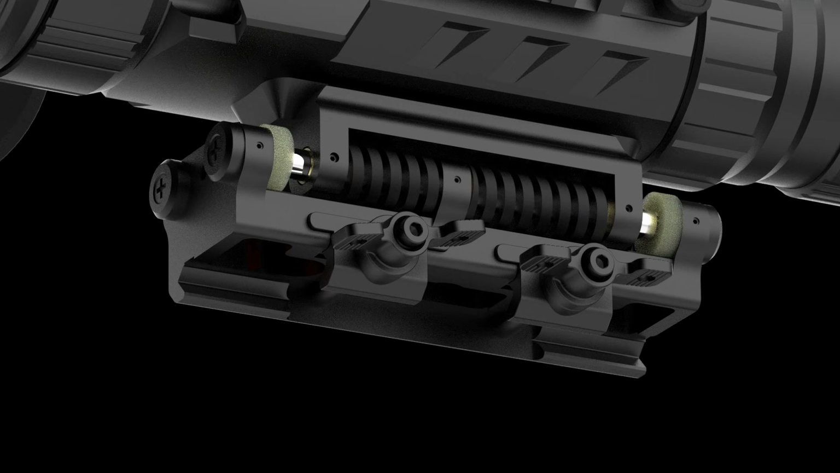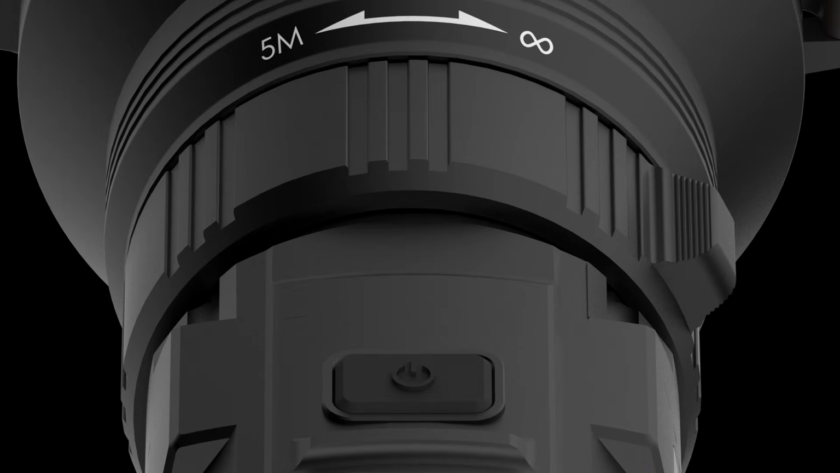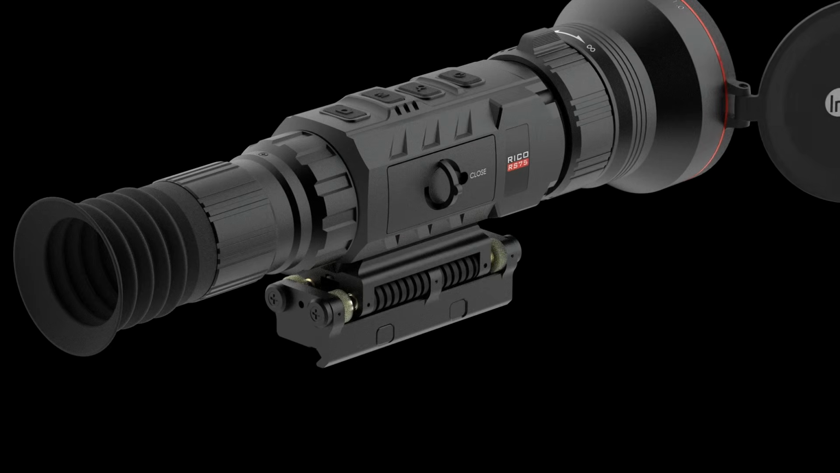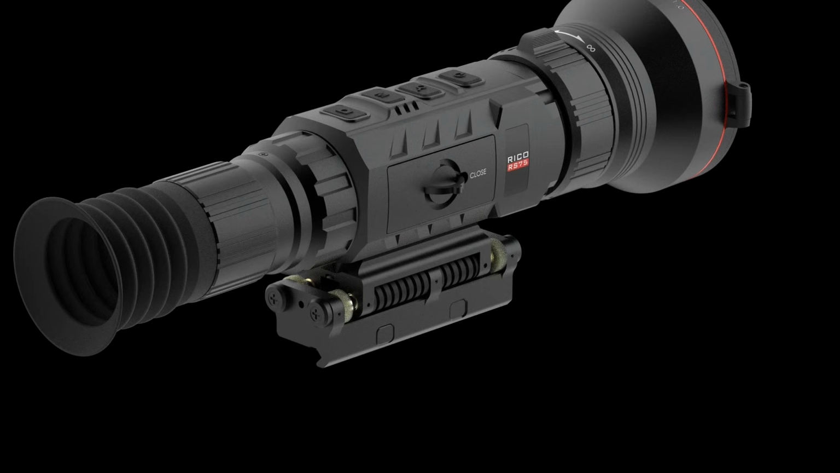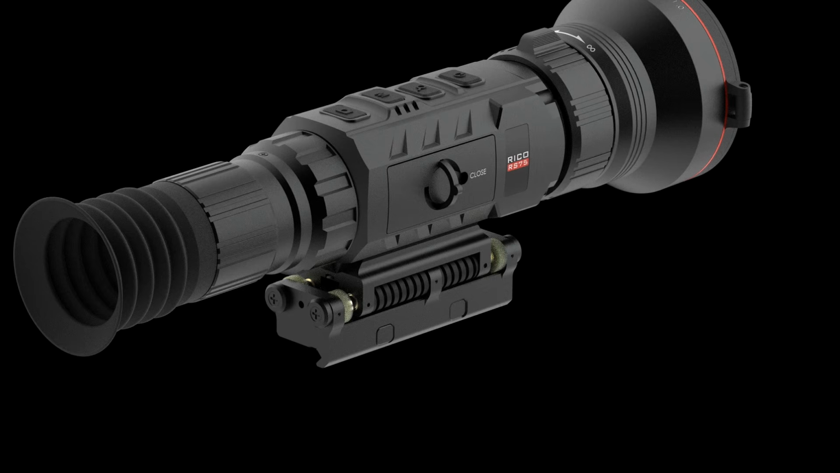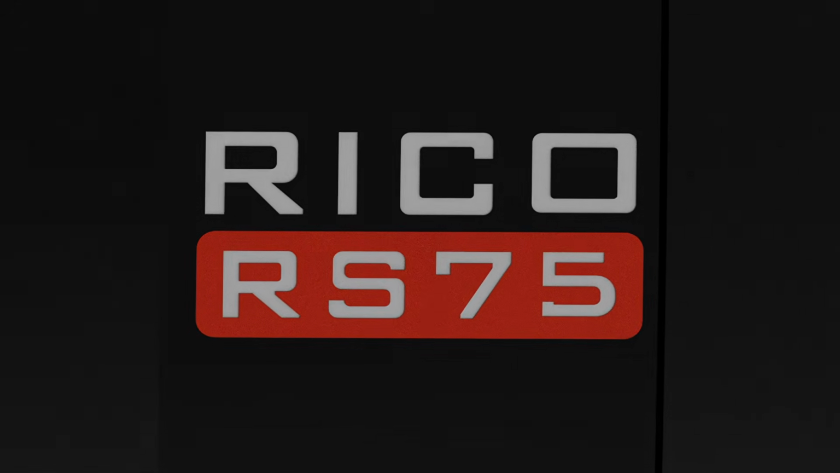Its unique recoil mount is built to take a punch from just about any rig you want to run, keeping you in the hunt and not on the sidelines watching your buddies have all the fun. And its ambidextrous inline buttons and manual focus are ready to rock when the time is right. As far as power goes, its removable and rechargeable battery pack allows you to swap packs on the fly. Just throw a spare in your pocket and you can hunt all night.